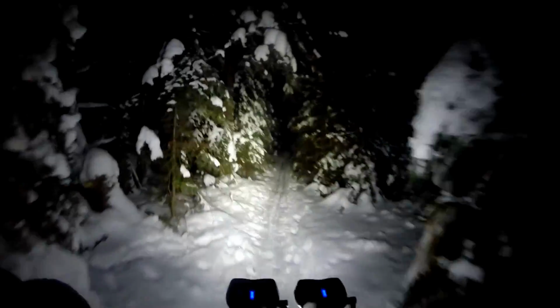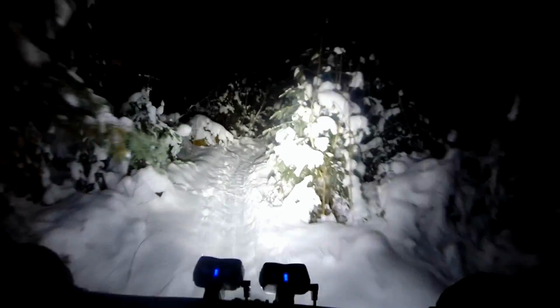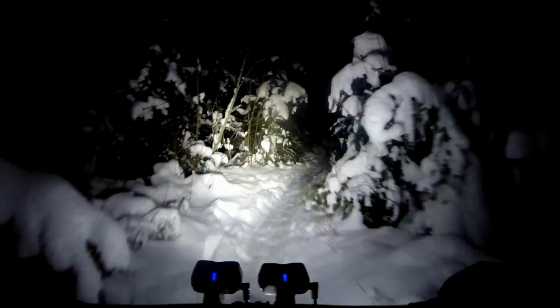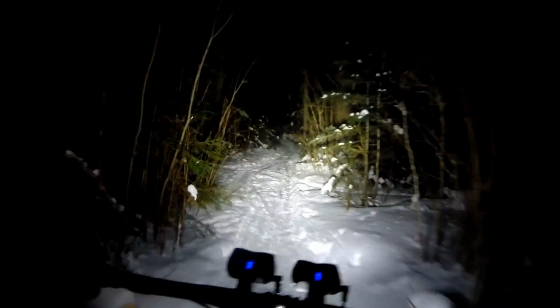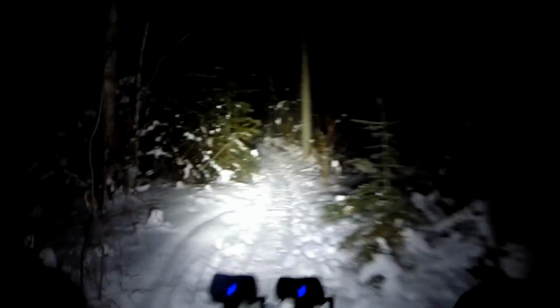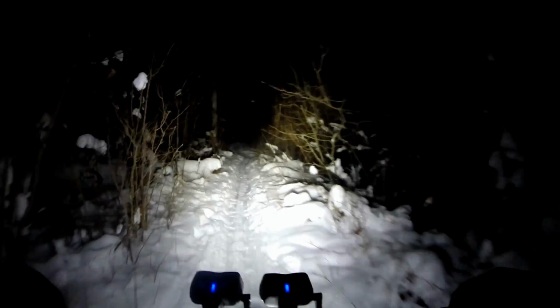It also looks like the last people that came through here were fat bikers. Very nice conditions in here. These trails in Cascades have the nicest fat biking conditions in the winter, but it's not a big trail network. I don't even think a loop in here would take 30 minutes.